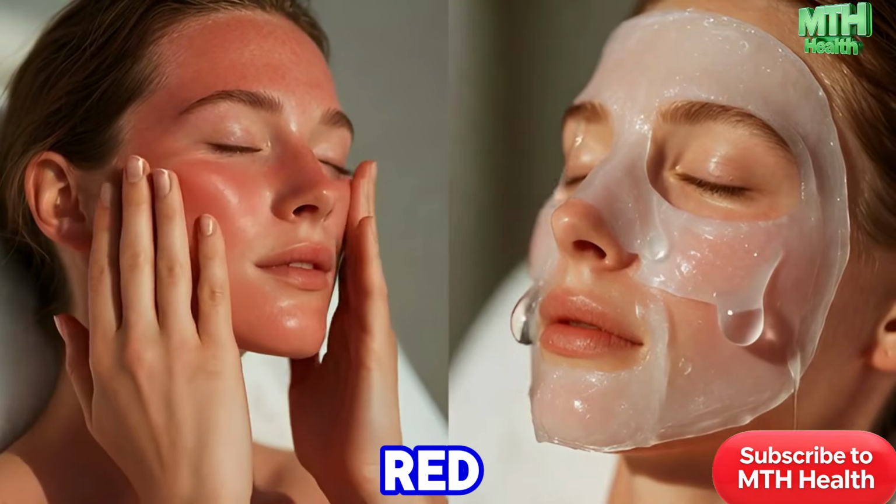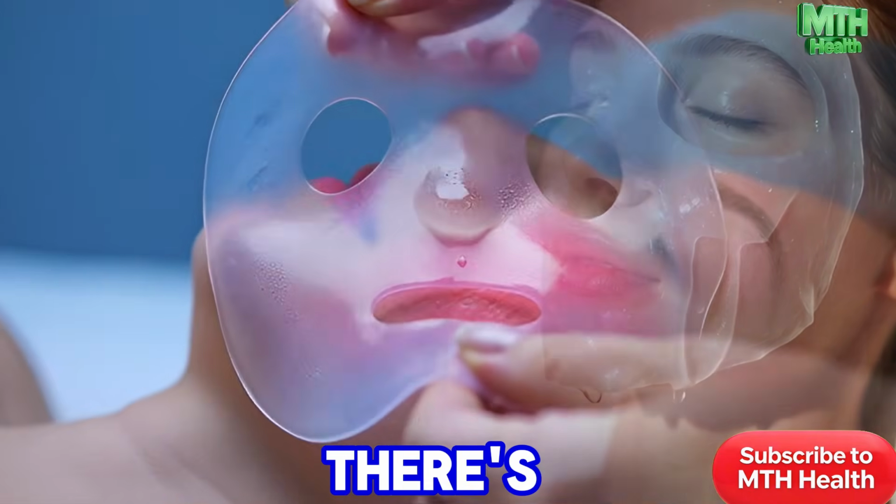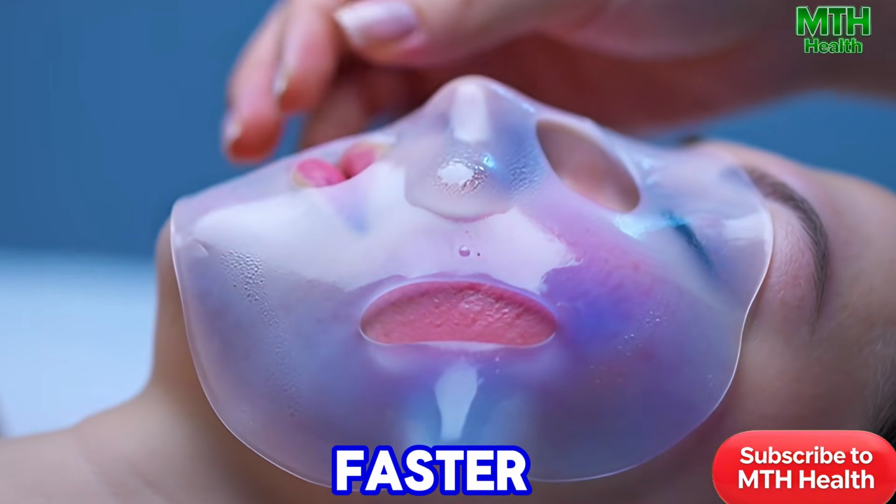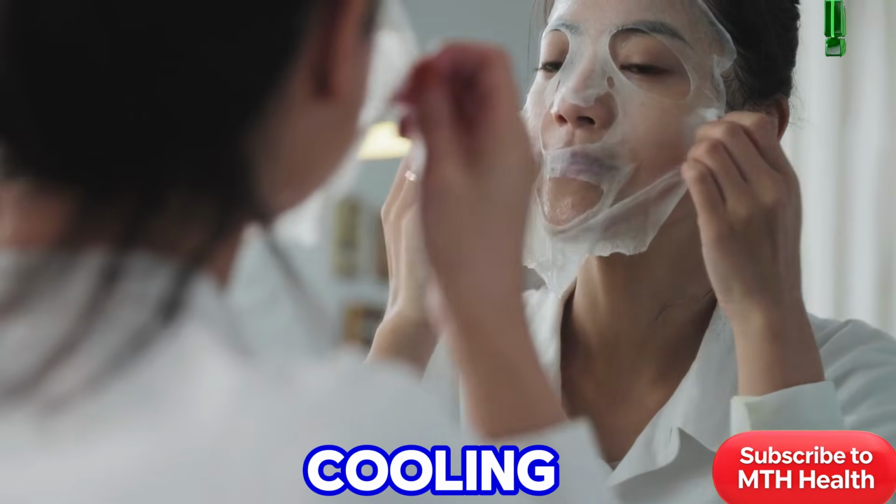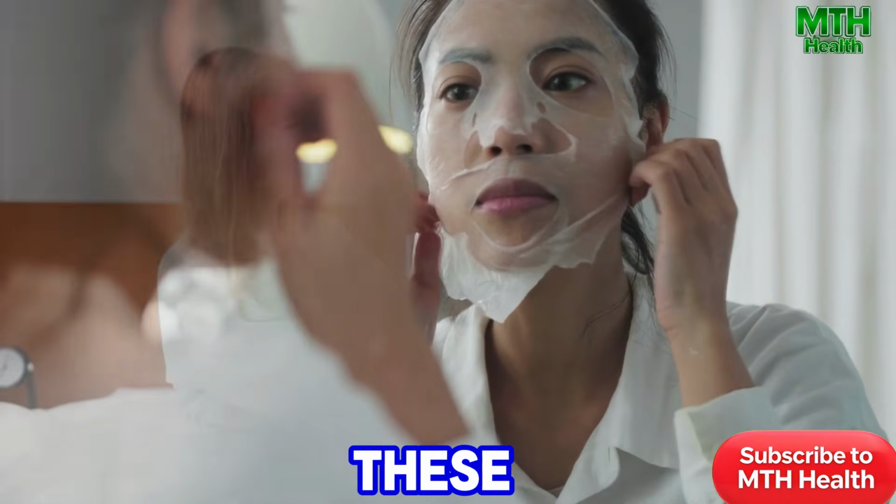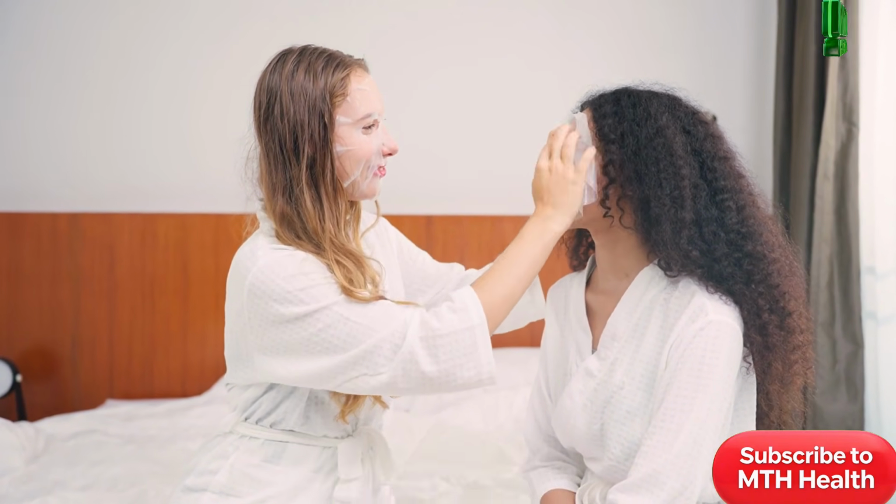Are you tired of red, irritated skin after waxing? What if there's a way to calm your skin faster? Today, we're focusing on hydrogel cooling masks. These masks may support quick recovery after your waxing session.